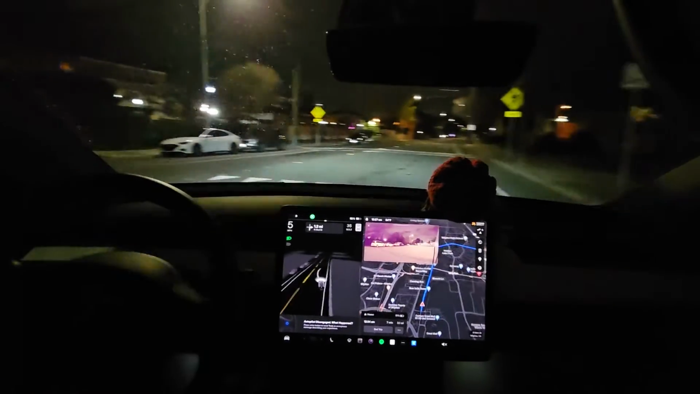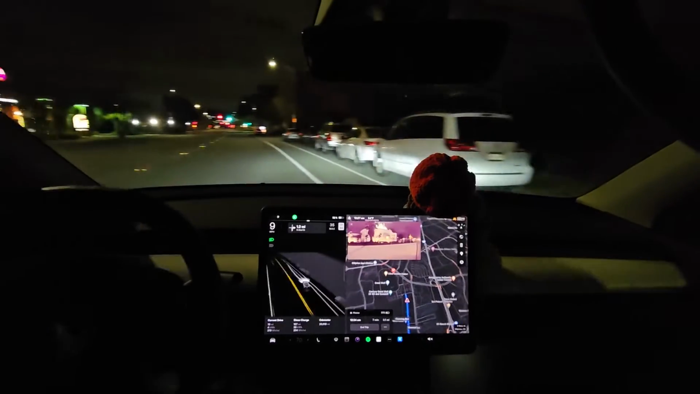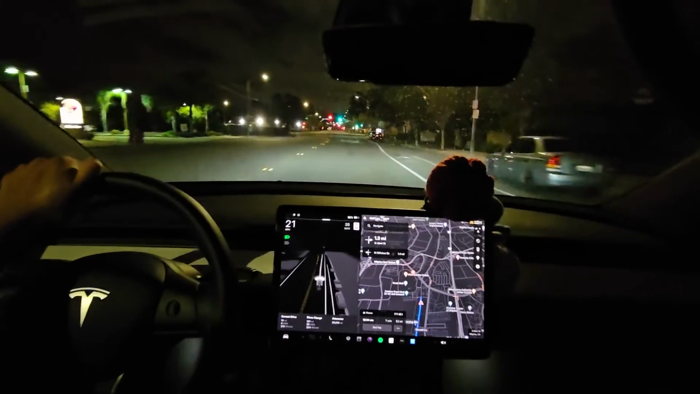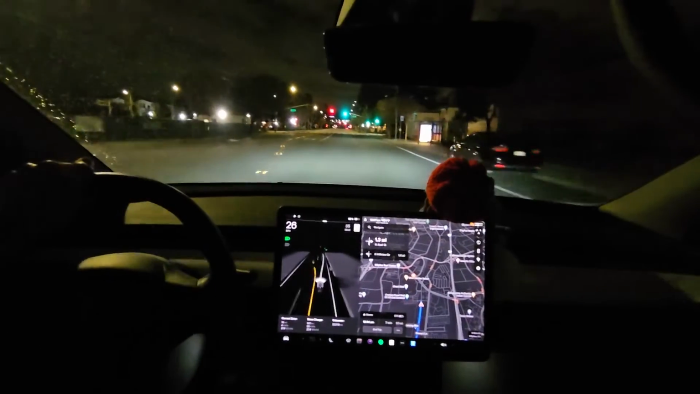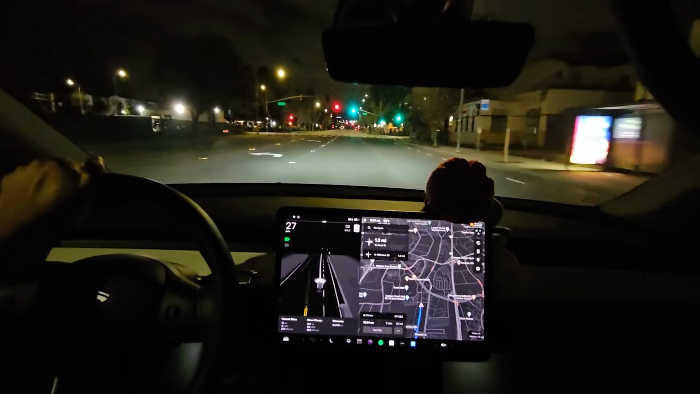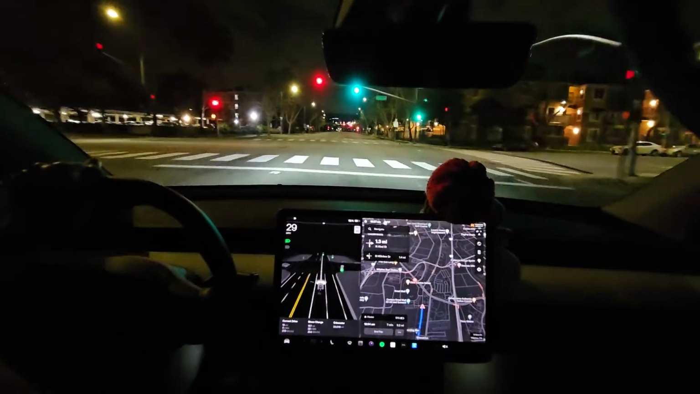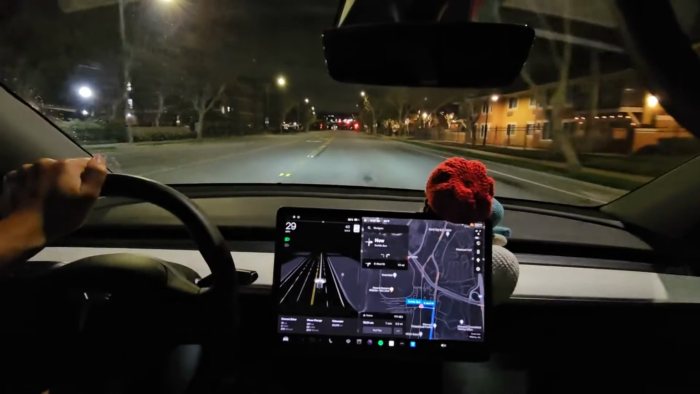Nope. Alright, so what was I gonna say? I forgot what I was gonna say now. It looks like after you kick it out of the full self-driving, if you push the talking button, it records to send a message apparently. Now turn right onto Curtis Avenue.